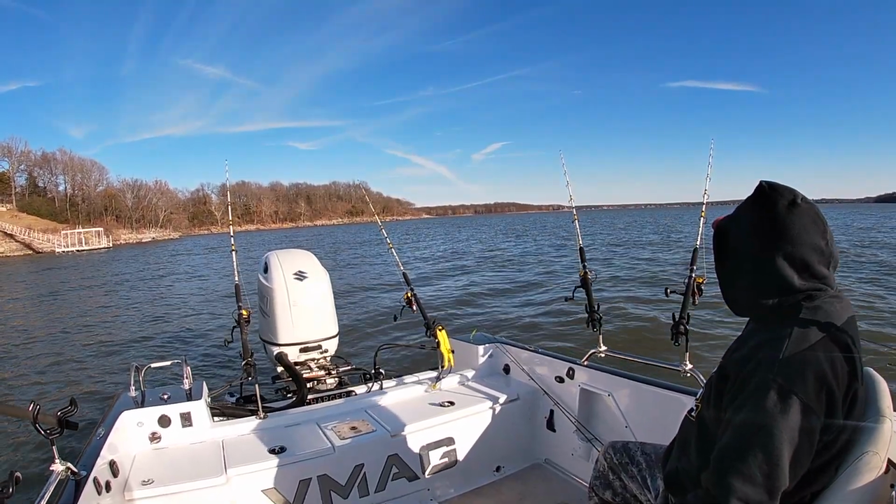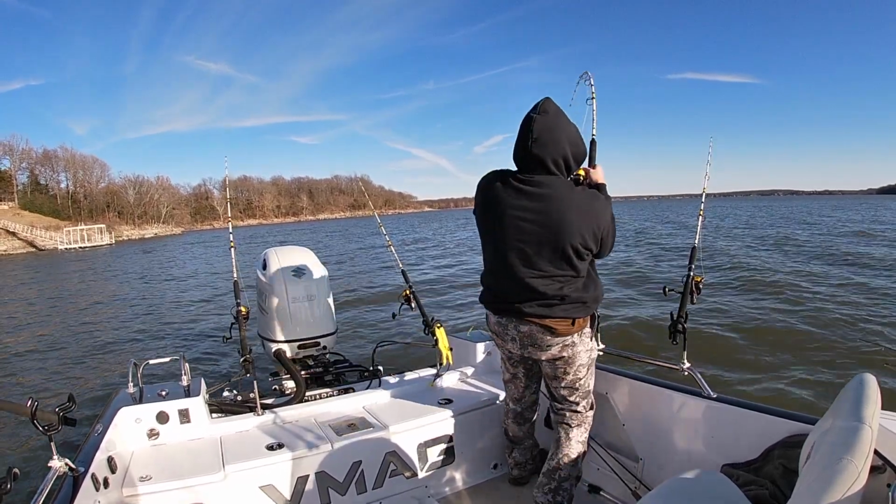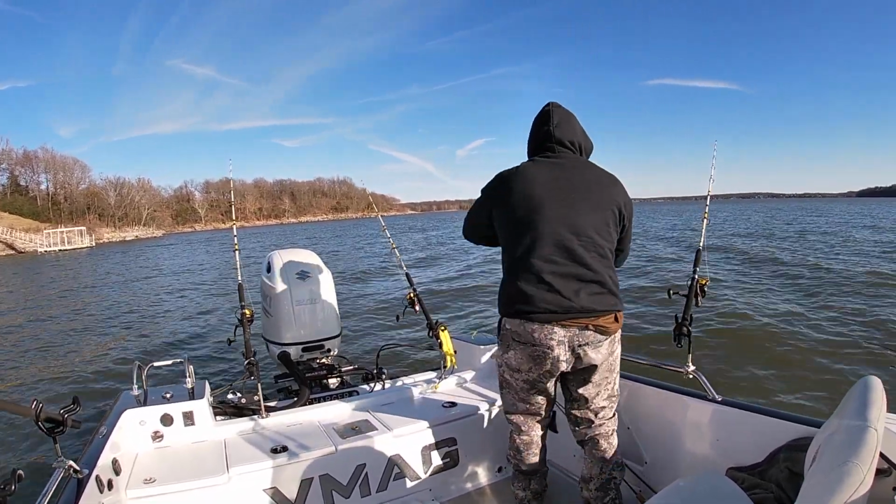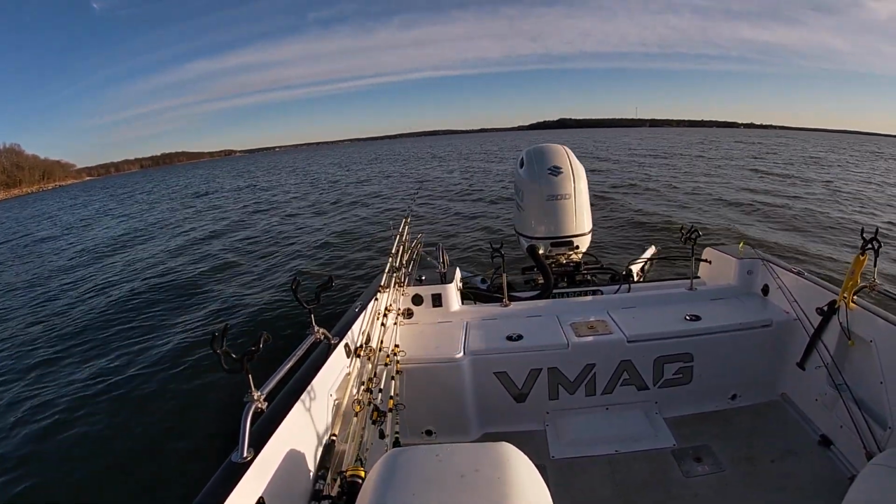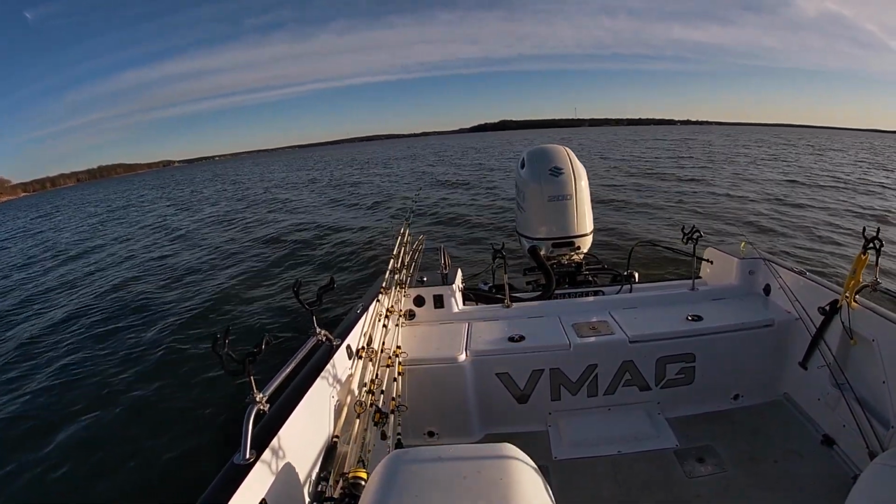But if you'll take my advice and watch that line move and watch those rods go down, you are going to be a lot more productive out here with spot lock on these drop-offs. Another tip I can give you is if you have a chance to use power poles when you're on spot lock, those power poles really help hold your boat in place.